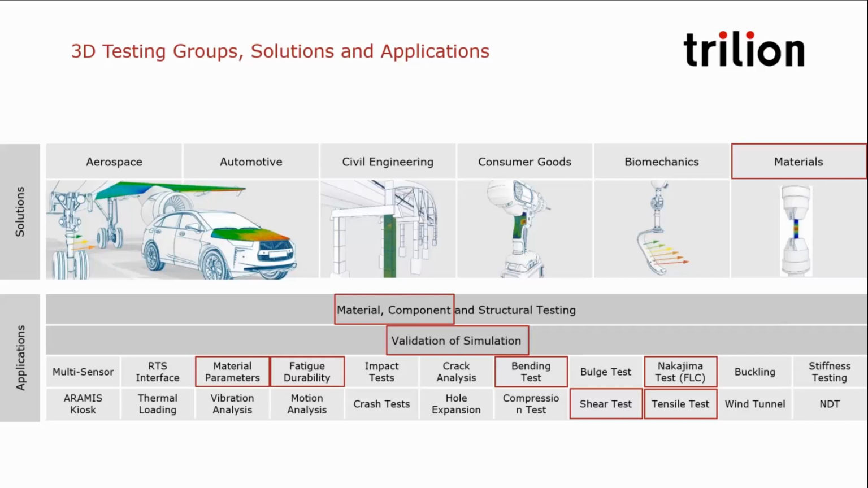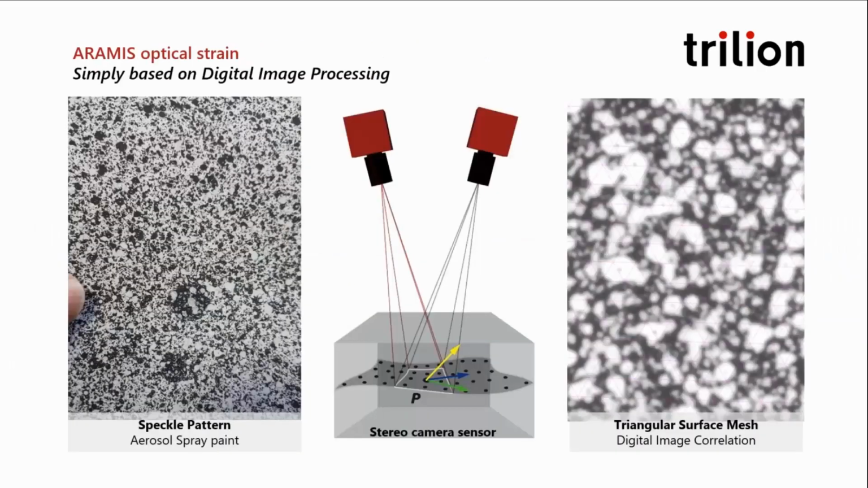And so we're going to focus on tensile testing today for our demonstration. But as you can see, we apply to many more applications. Just wanted to have everyone see some of our applications there.